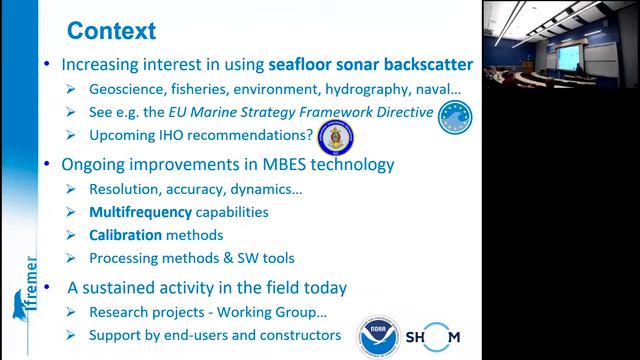A number of research projects with leading groups that I will tell a word about. And which is new, an increase of the support by heavyweight end users like NOAA in the US or SHOM. SHOM is the national hydrography service of the French Navy in France. Such operators are more and more interested in mapping backscatter.